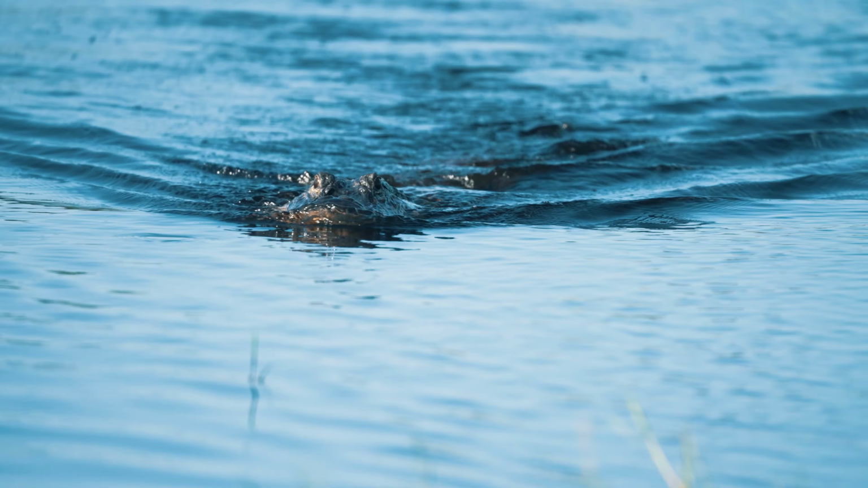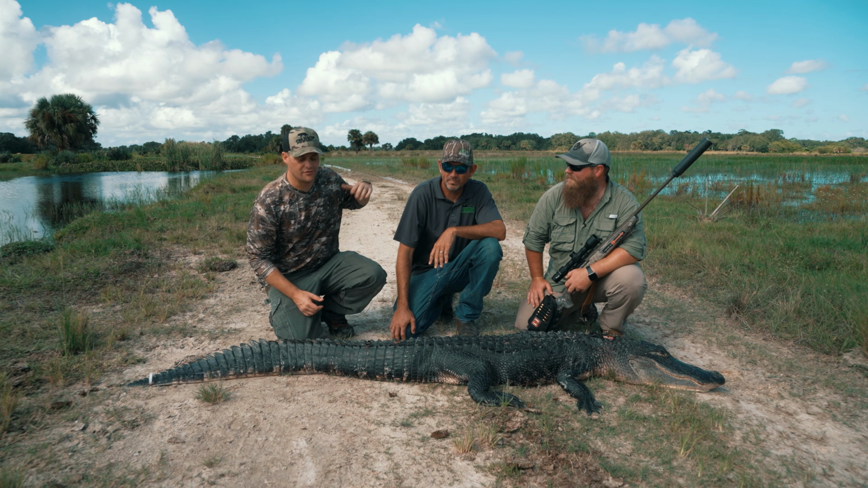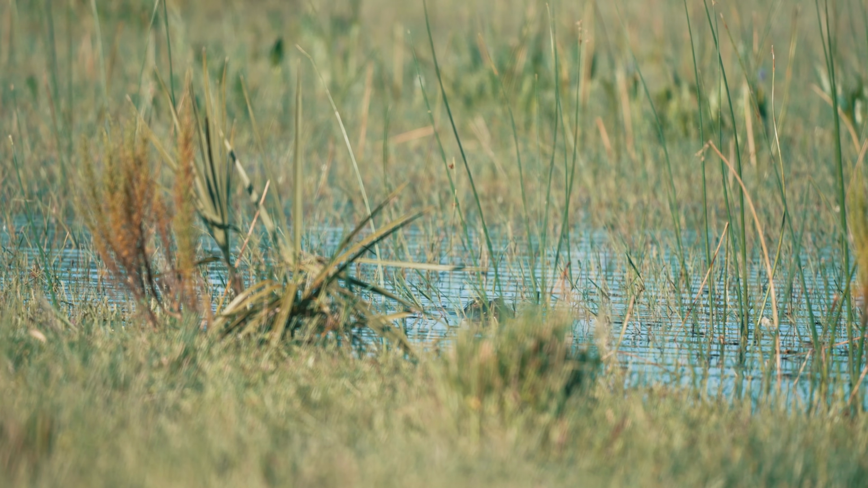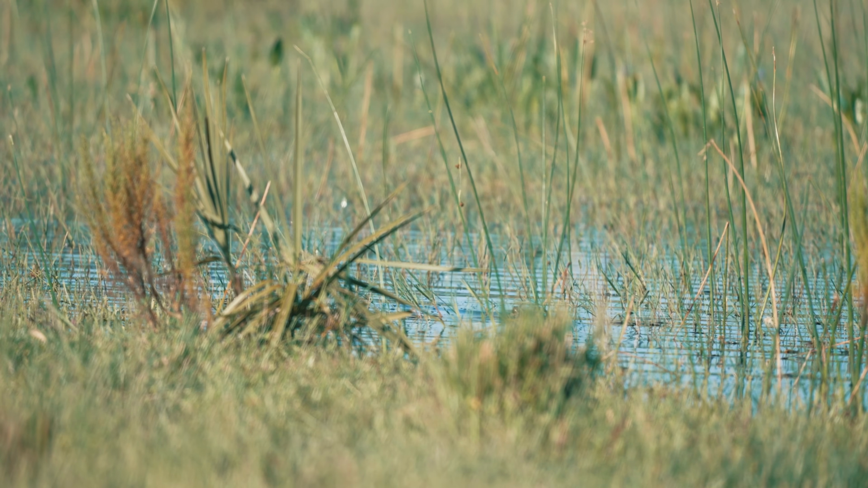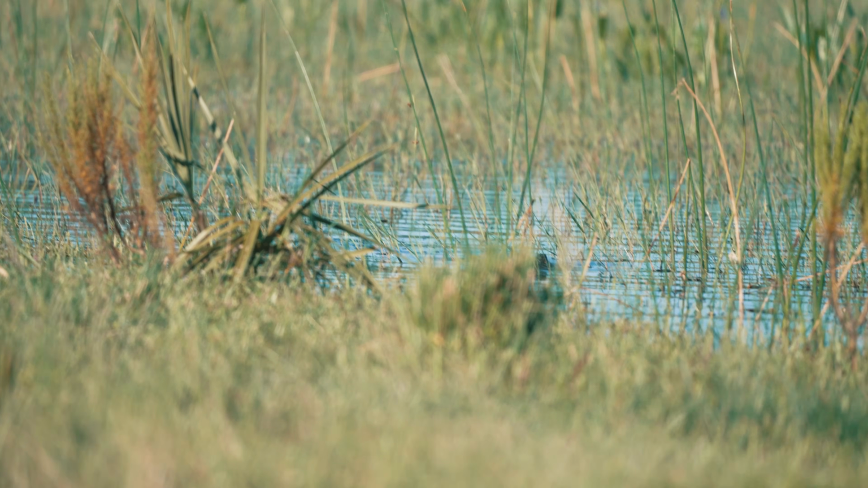Well, we were sitting there just joking around, and this is just flooded out here. There's another canal, and we've had so much rain, it's flooded, and the water's not hardly that deep. And we were just joking about an alligator coming up, and all of a sudden I looked over, and there was a wake coming through that grass, man. We had another almost 8-footer coming in over here. I was like, oh man.